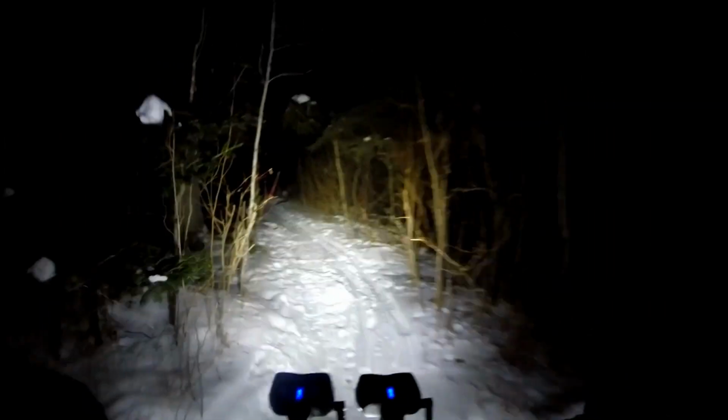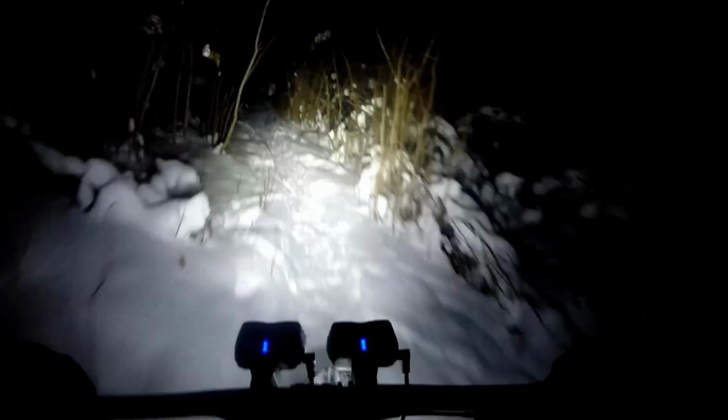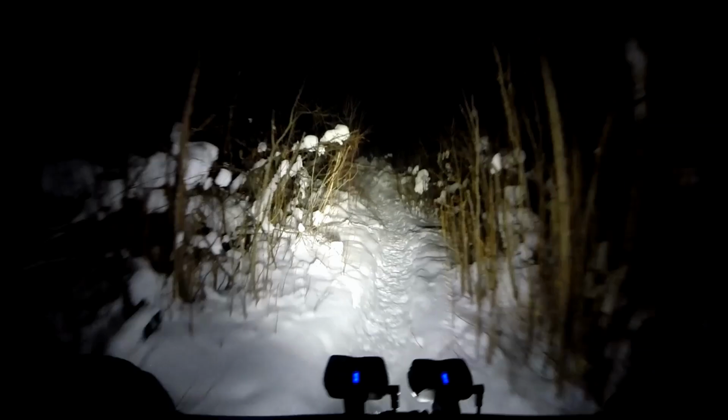But then the other thing is you come in here in the daytime and there's lots of conflict with walkers and dogs. That's why you come in here at night. No fat bikers coming down this trail today.